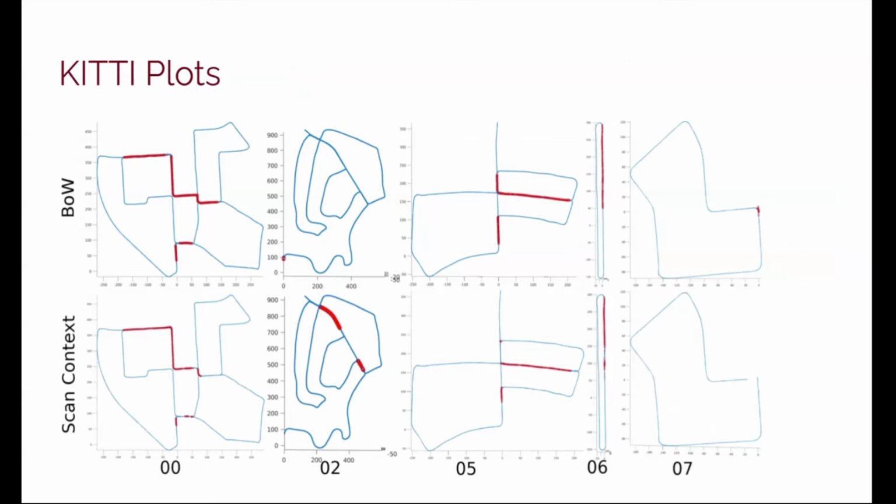If we plot the recognized places on the trajectory, we found that our adapted scan context failed to recognize places in short segments. This is because the proposed approach needs the overlapping trajectory to be long enough to accumulate enough points. This is one of the shortcomings of our approach.